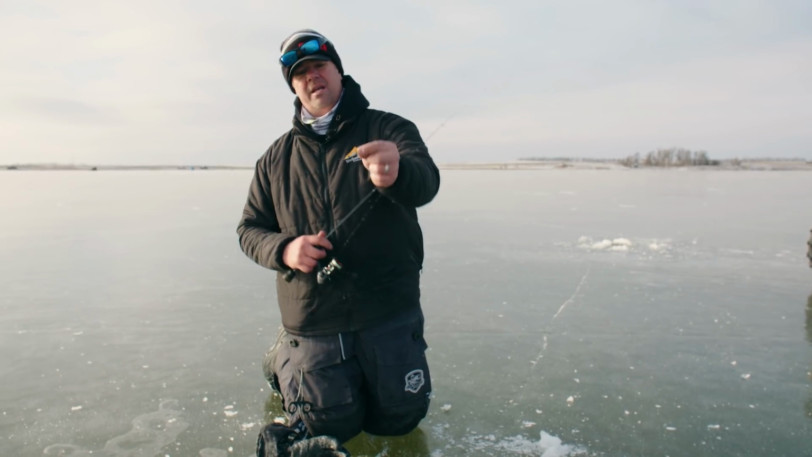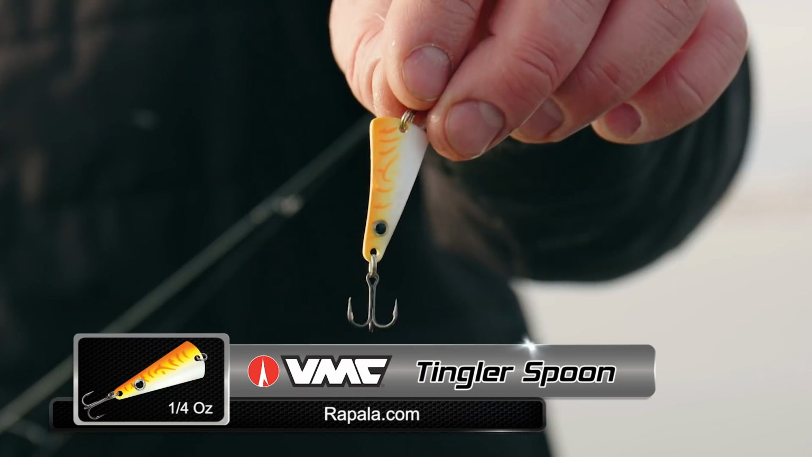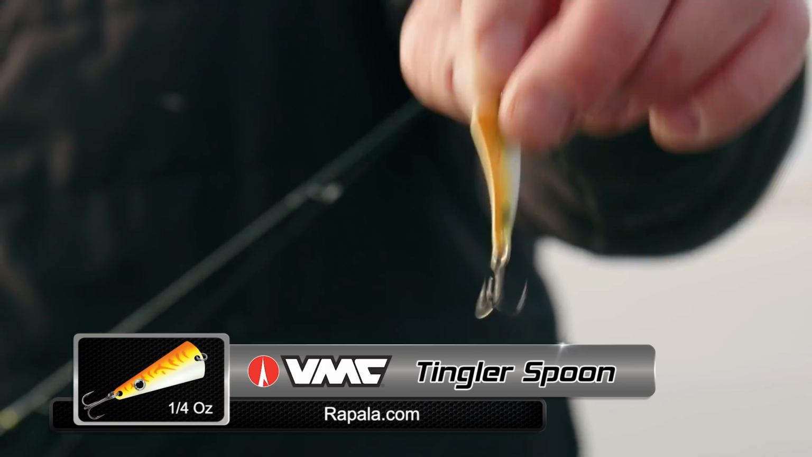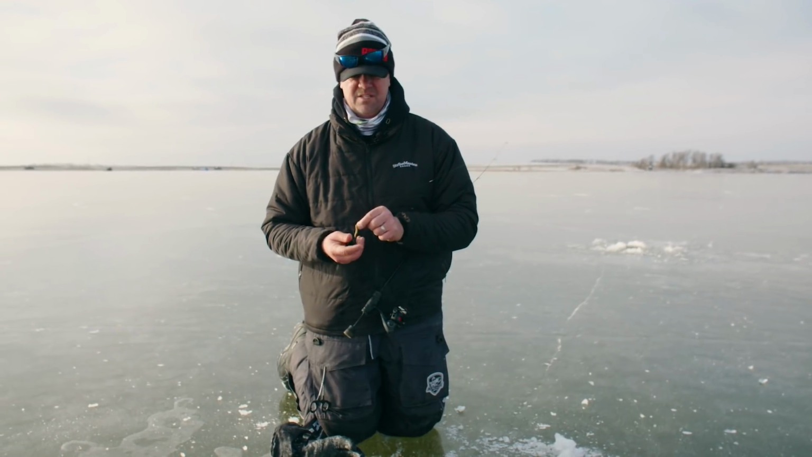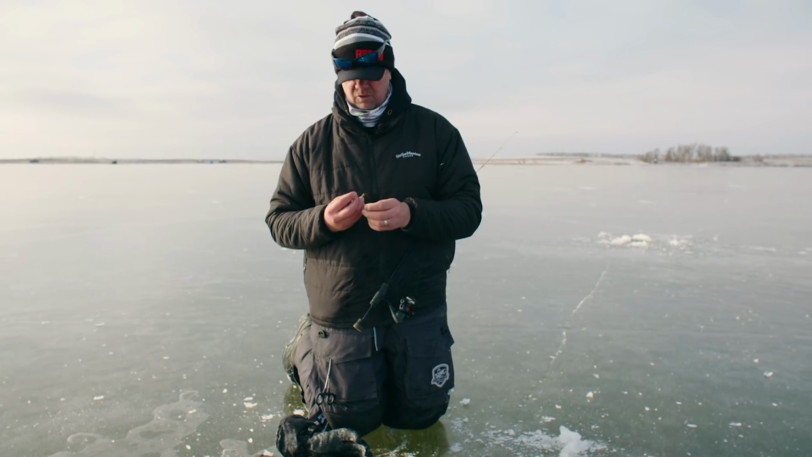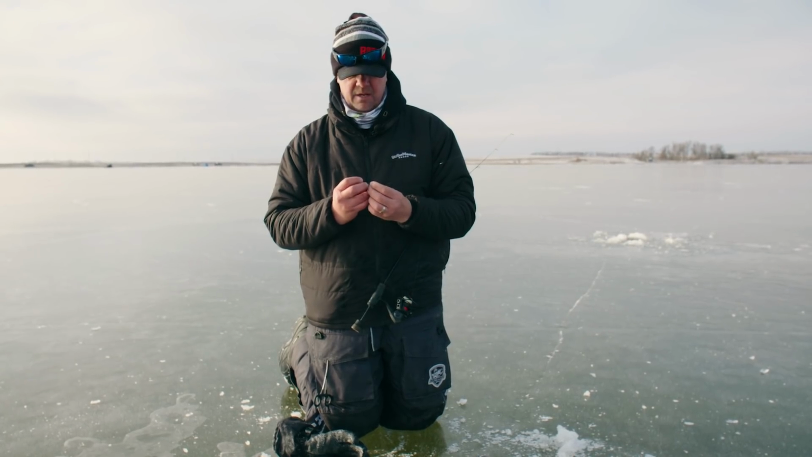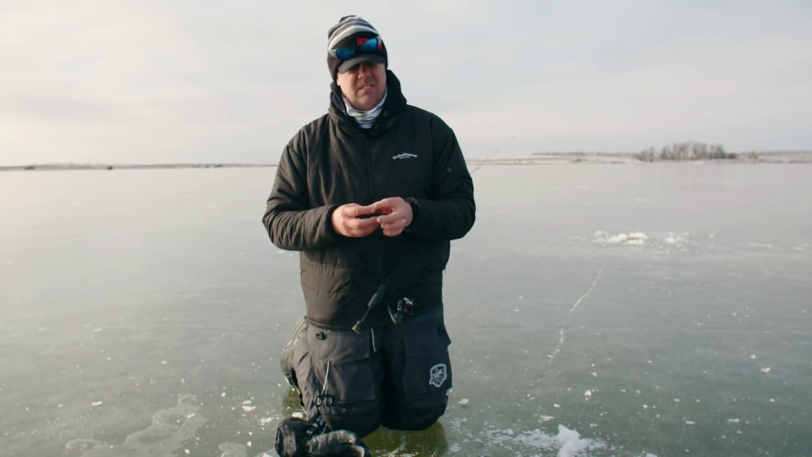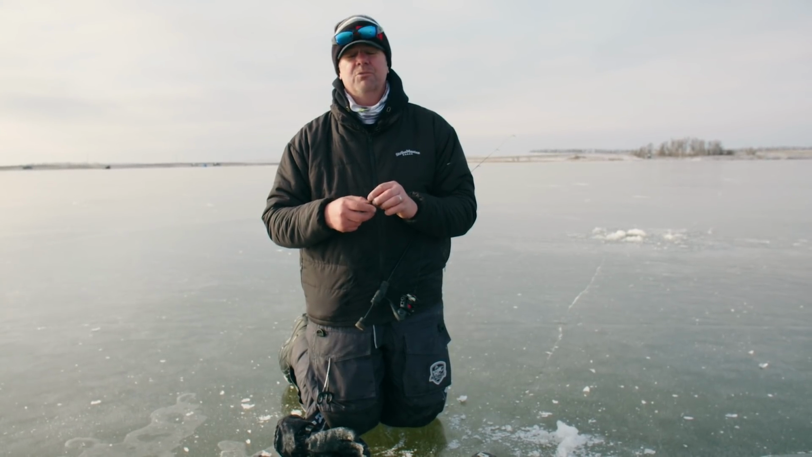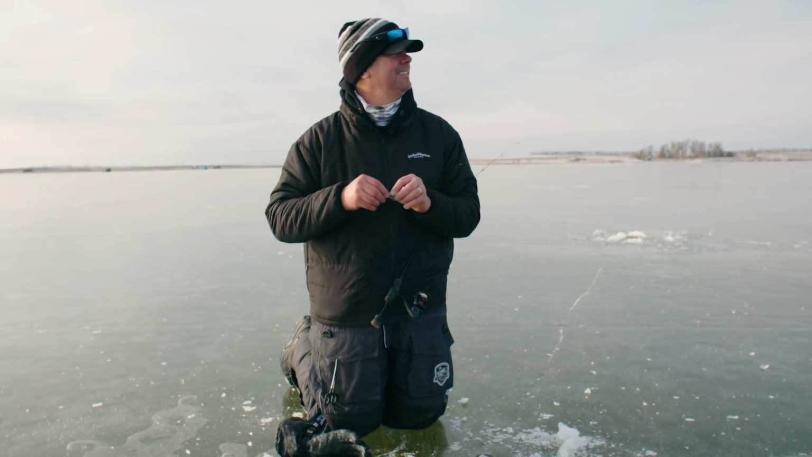Got that one on a 1/4 ounce VMC Tingler spoon in orange UV. The water clarity here is very poor. It's just got kind of almost like a fog to it, a yellow fog. So we're looking for some really bright, flashy colors. Not gonna do anything natural today. Tipping it with a minnow head. And that fish did all the work for me because I have to admit I was not paying attention until the rod was pretty much dipped down.